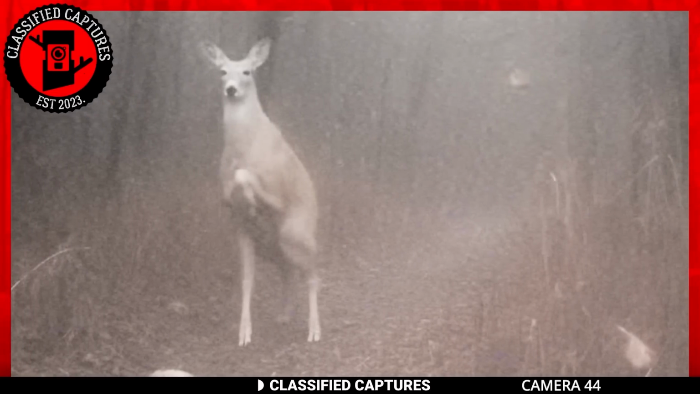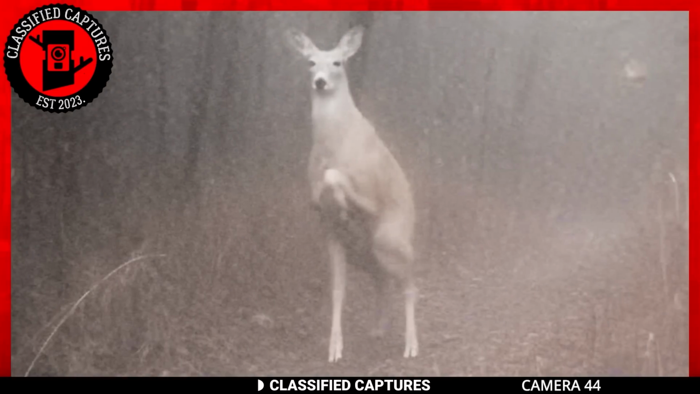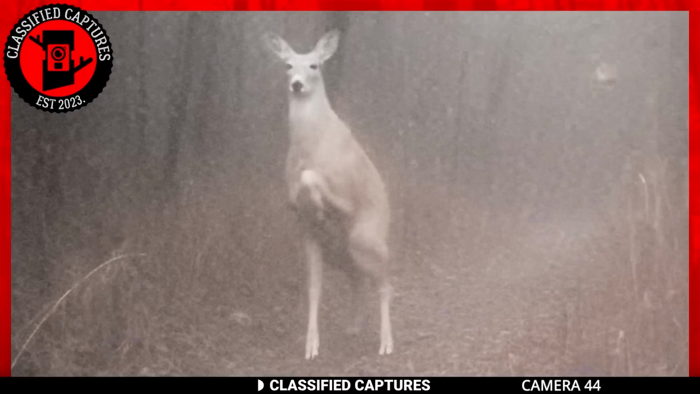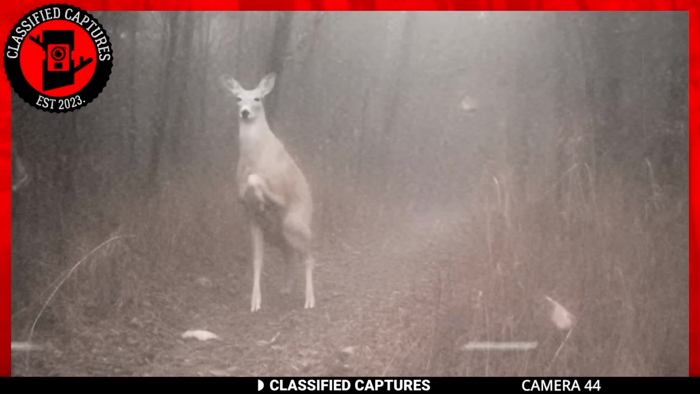Although this creature has an excess of some limbs and less of others, it's still able to thrive and survive. Interestingly, these deformed albino deer often possess heightened senses, allowing them to detect danger more rapidly than their regular counterparts. Rest assured, this white Bambi is thriving and managing well on its own.